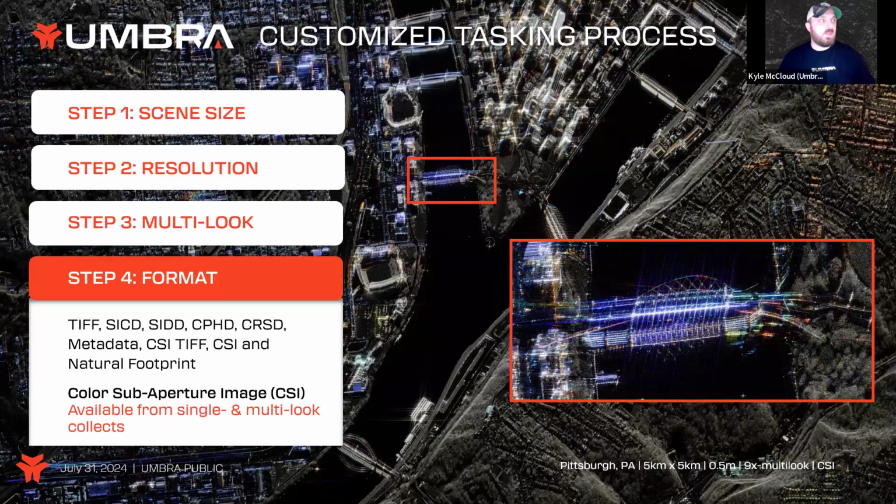From there, we allow you to pick your format. If you are just looking for lower resolution, a GeoTIFF suits your fancy. Awesome. If you are really into this, you want to dig down, build out algorithms that get deep into the raw data. We offer what's called a CPHD or a CRSD. Those are as close to raw as you can get with our systems.